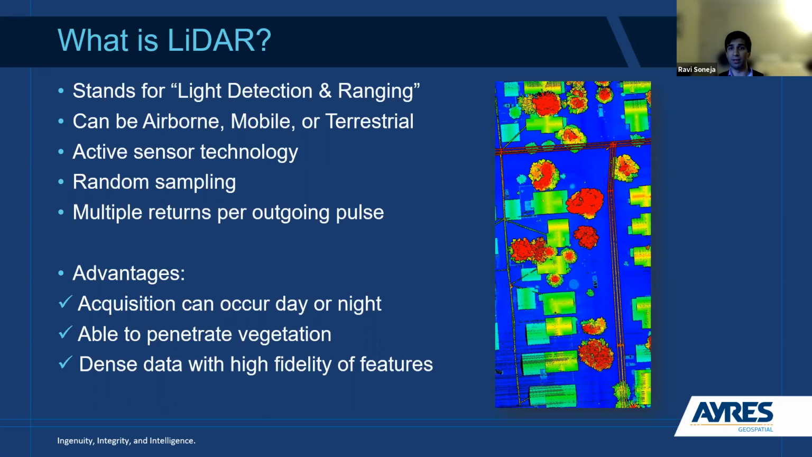It is also random sampling. And when I say that, what I mean is that if we have a 1 meter by 1 meter target on the ground, depending on the scanner, the scan settings, the height, and the speed of collection, we can be fairly confident that we're going to hit that target. We just can't state where exactly on that target we're actually going to hit. And then most sensors these days are capable of multiple returns per outgoing pulse.